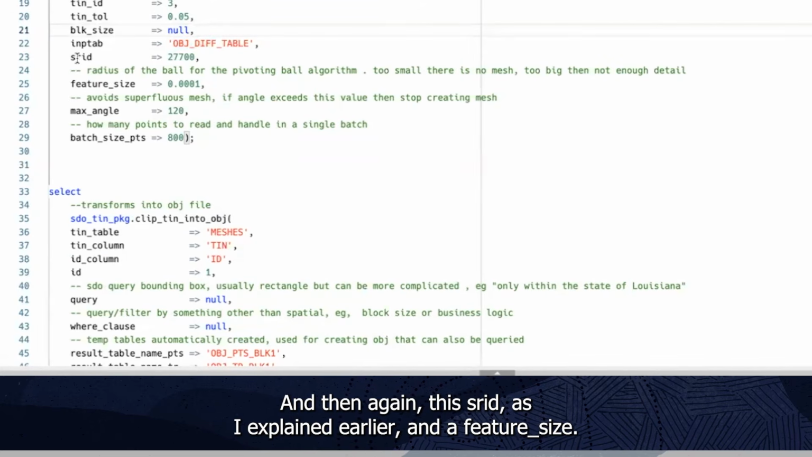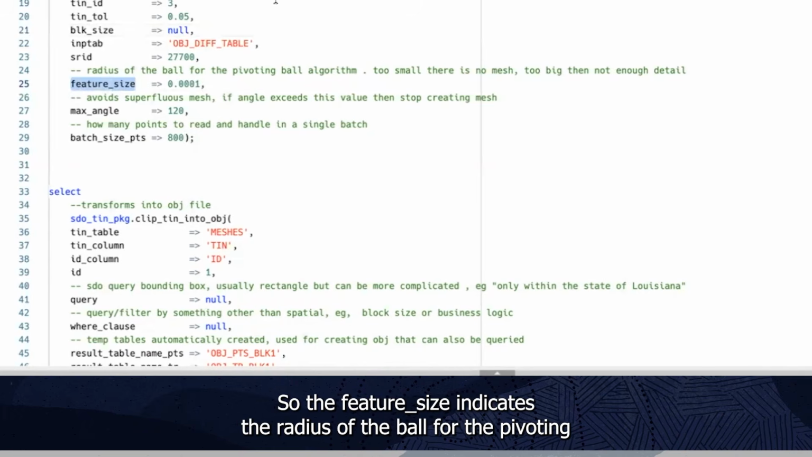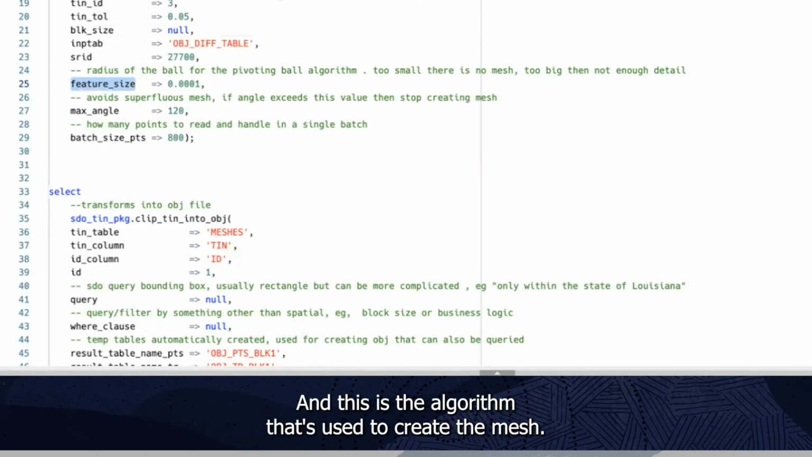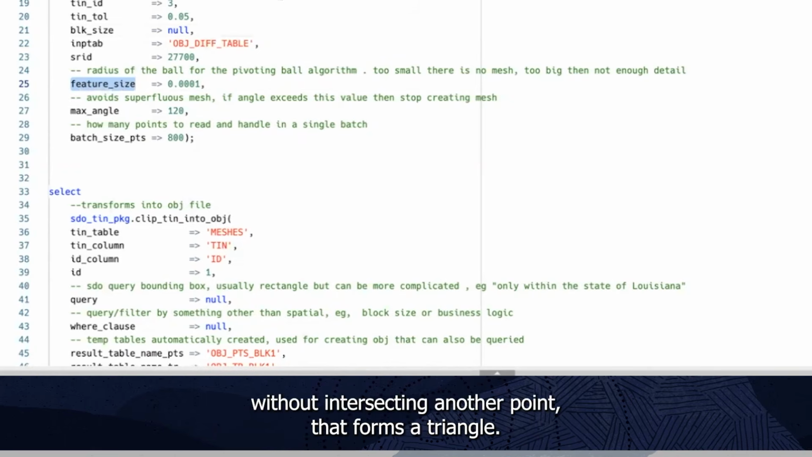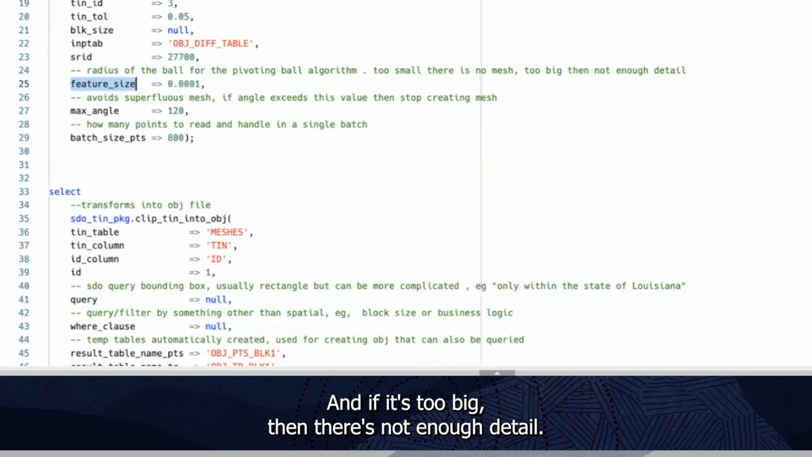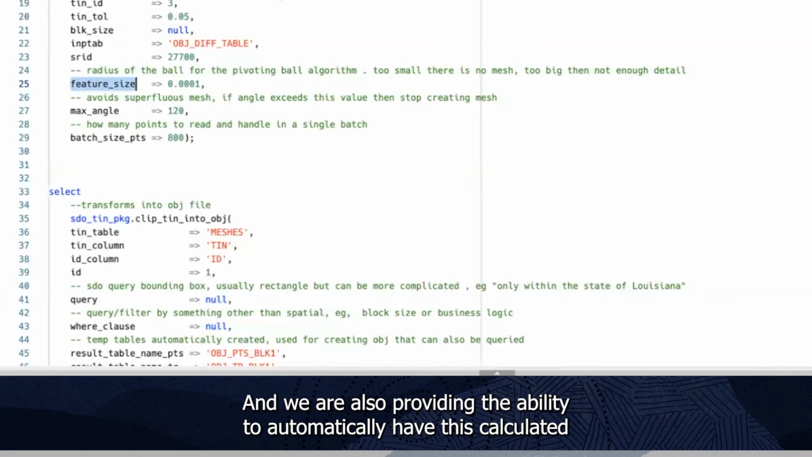And then again, this SRID, as I explained earlier, and a feature size. The feature size indicates the radius of the ball for the pivoting ball algorithm, and this is the algorithm that's used to create the mesh. Essentially it does so by dropping a ball into the point cloud, and when this ball intersects 3 points without intersecting another point, that forms a triangle. If the ball radius is too small, there's no mesh, and if it's too big, then there's not enough detail.